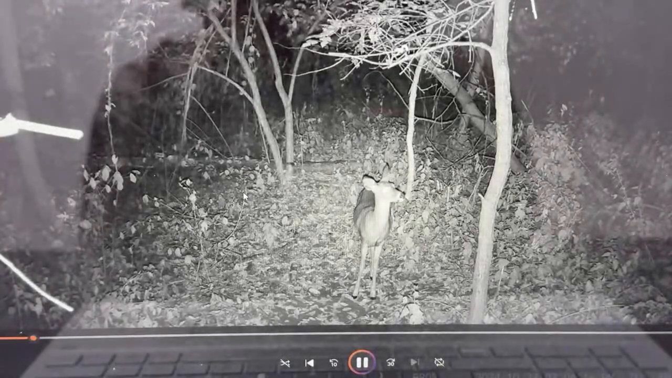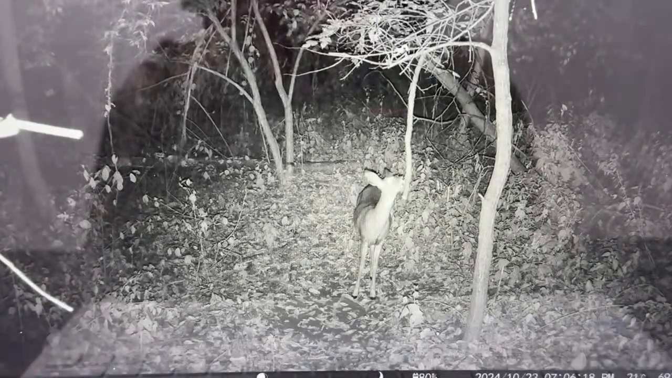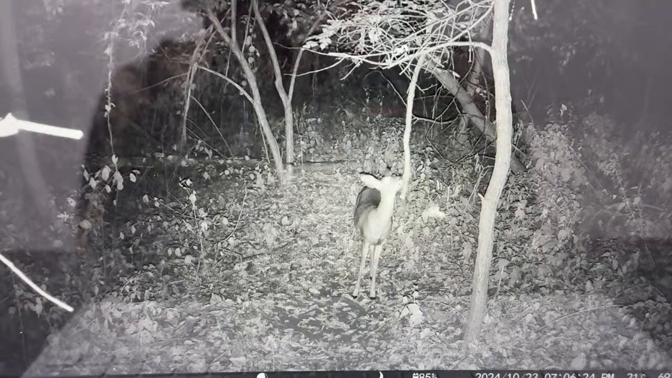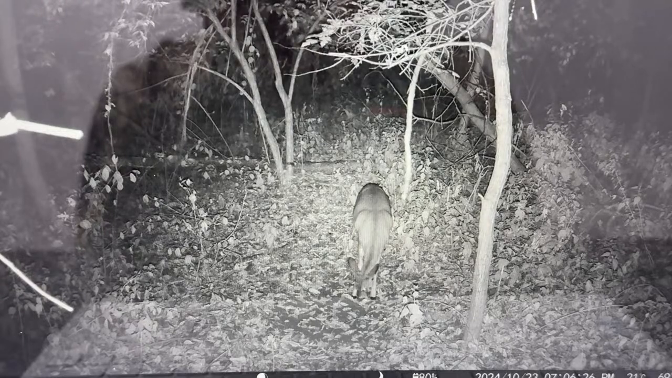I have this up in the air facing down a little bit, as you can see. It isn't at ground level, so them deer really aren't paying too much attention to it. If you look, a lot of the deer aren't even looking into the camera, which is a good thing. So I really like that spot.